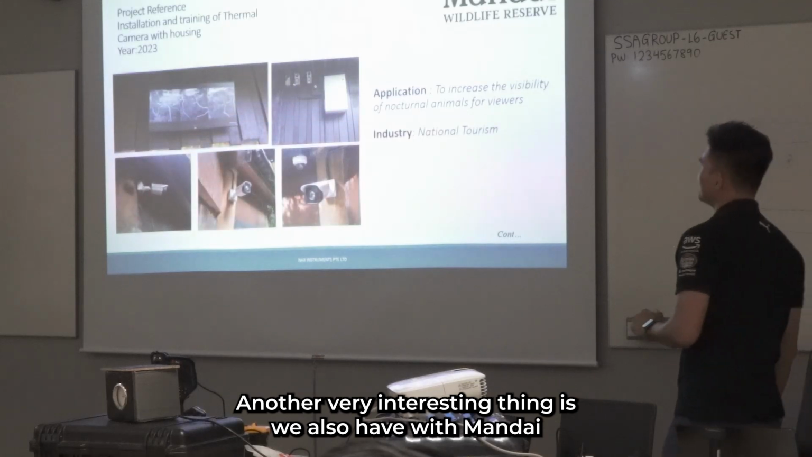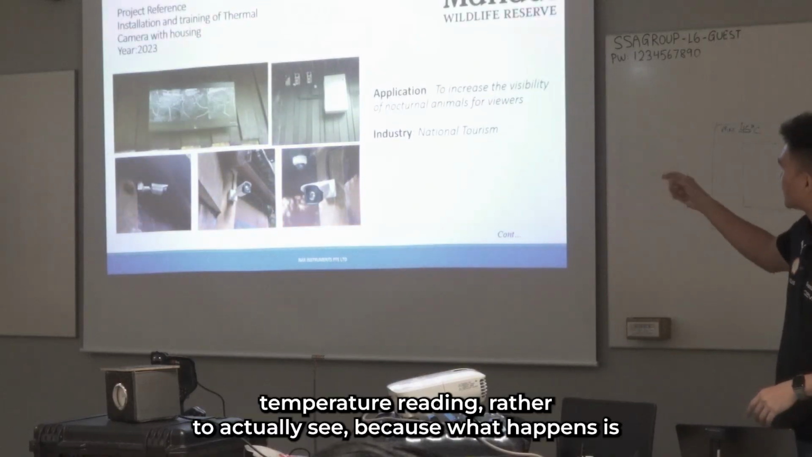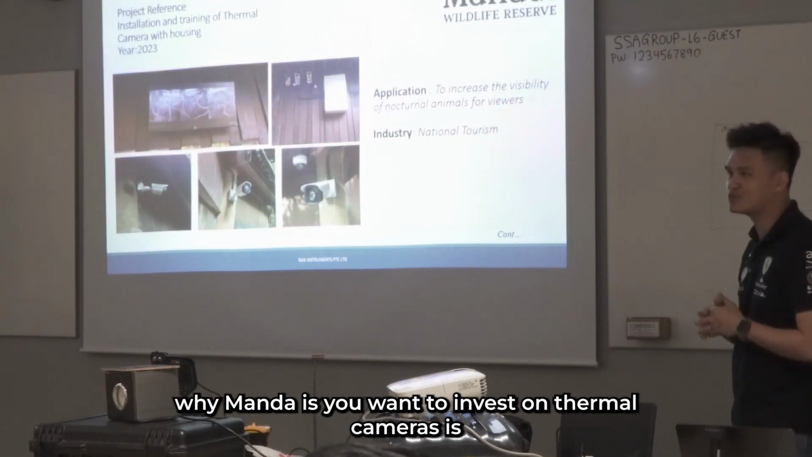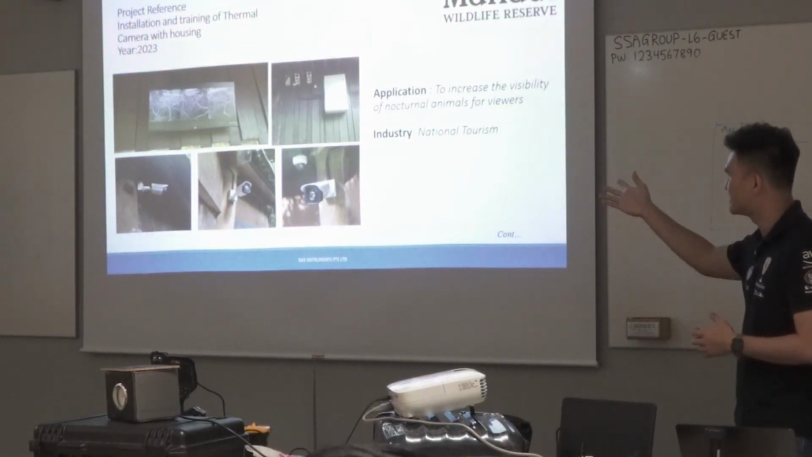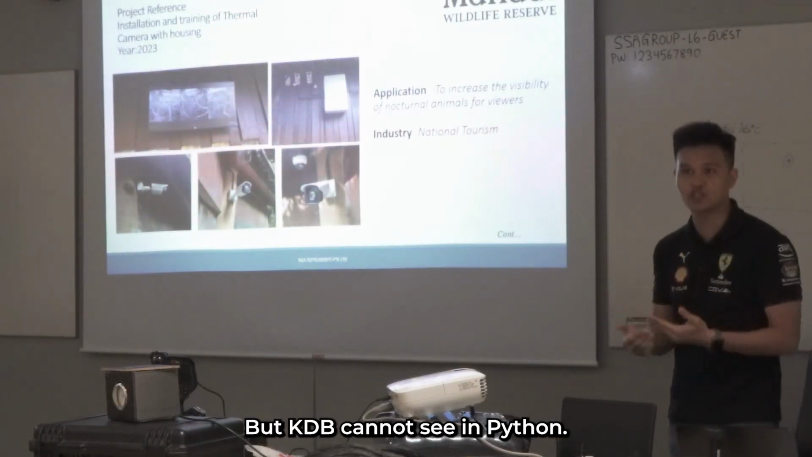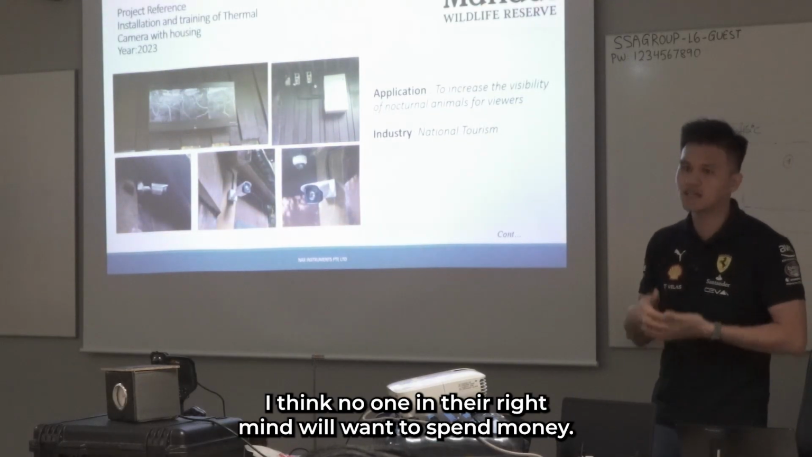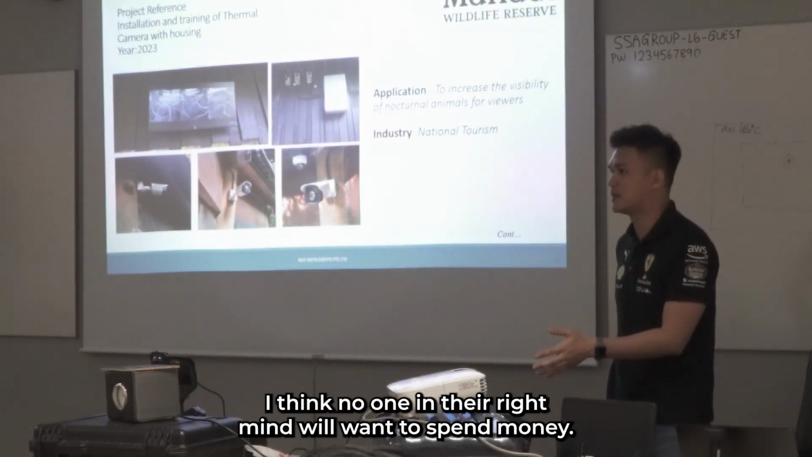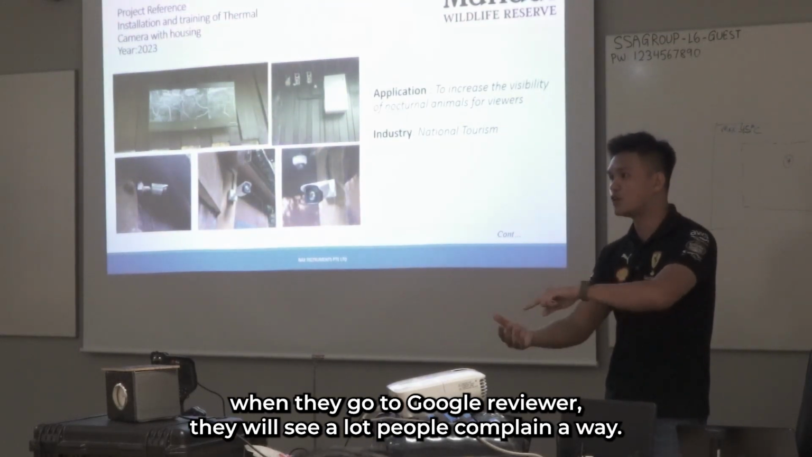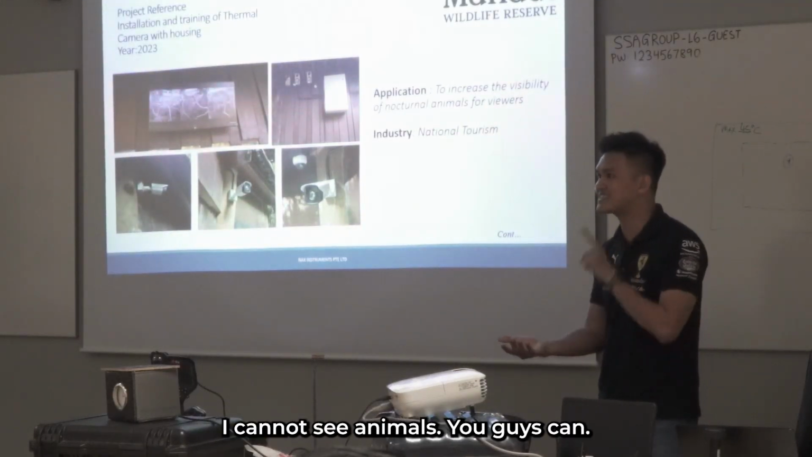Another very interesting thing is we also work with Mandai Wildlife Zoo, not only to identify temperature reading, but to actually see. Why Mandai Zoo wanted to invest in thermal cameras is, they can just put CCTV, right? But CCTV cannot see in pitch dark. So they said, Marcus, I got no choice, I got money, I want to spend. I said, no one in the right mind will want to spend money. One of the biggest pain points that they have is that when the management goes to Google review, they always see a lot of people complaining, hey, where are the animals in Night Safari? I cannot see animals, you guys scare me or what?